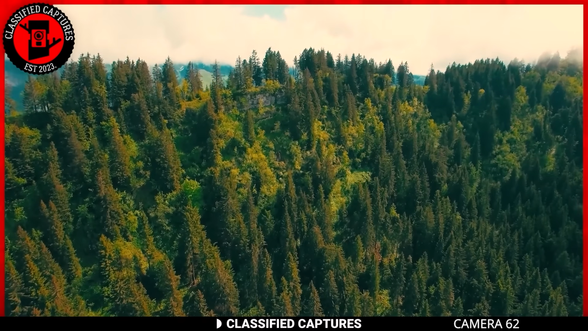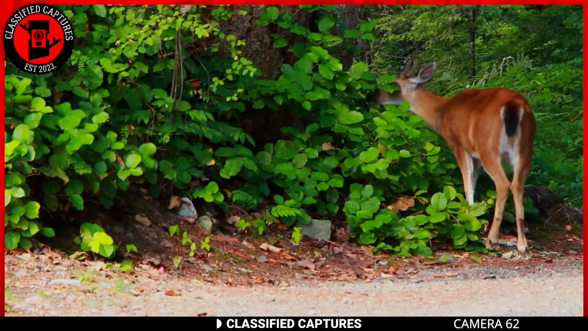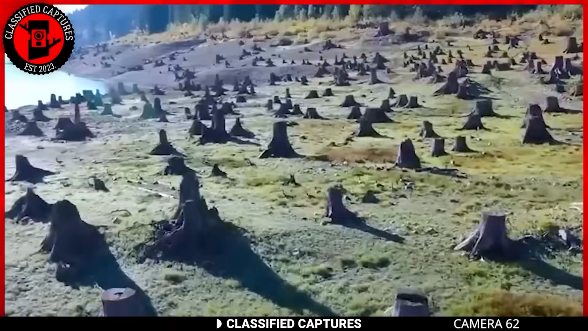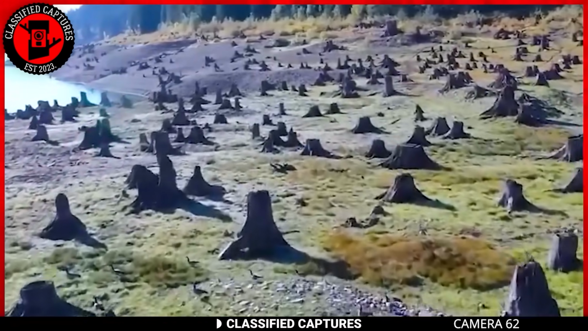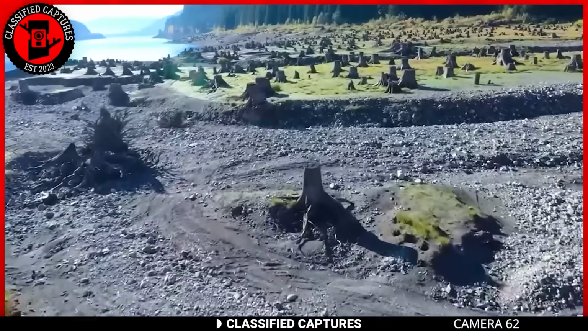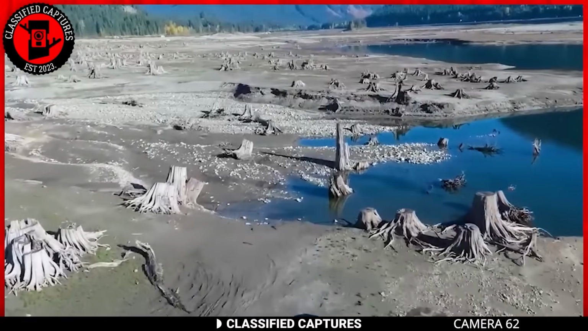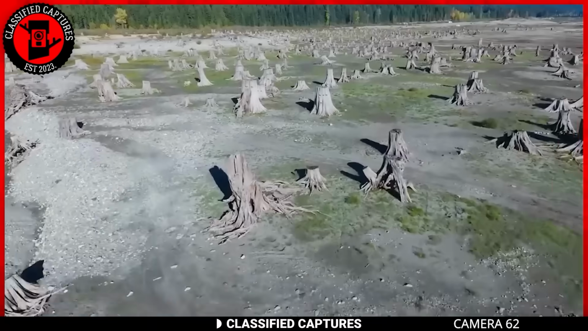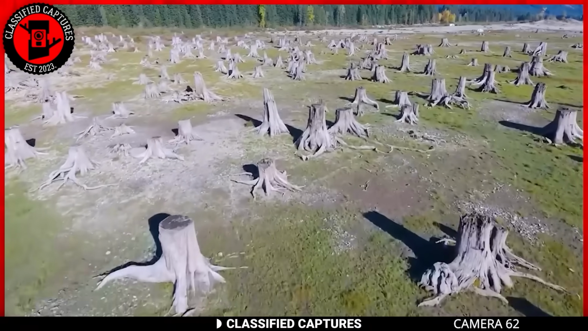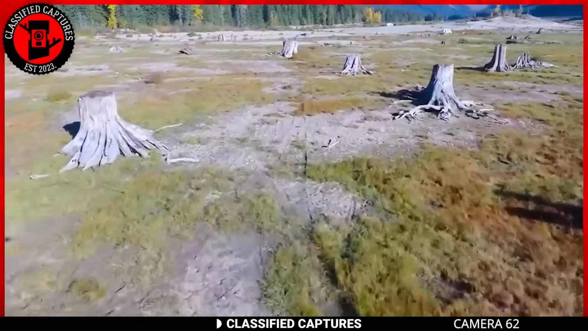The word forest typically conjures images of lush, thriving ecosystems teeming with life. However, the concept takes a dramatic turn when confronted with the reality of a no-tree forest captured by a drone in 2018. This peculiar landscape, located in Washington near Keechelus Lake, challenges our traditional notions of what a forest should be. As the drone soared over the area, it revealed a haunting scene, a forest devoid of the familiar green canopy, replaced instead by a vast expanse of dried tree stumps.